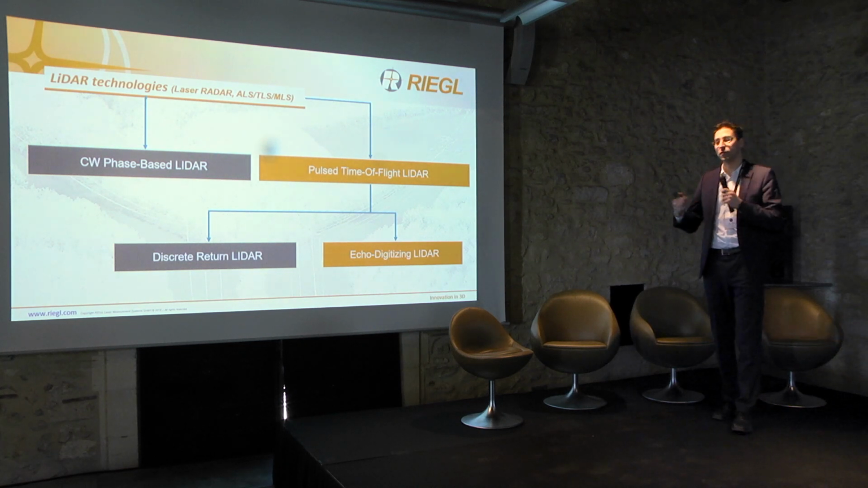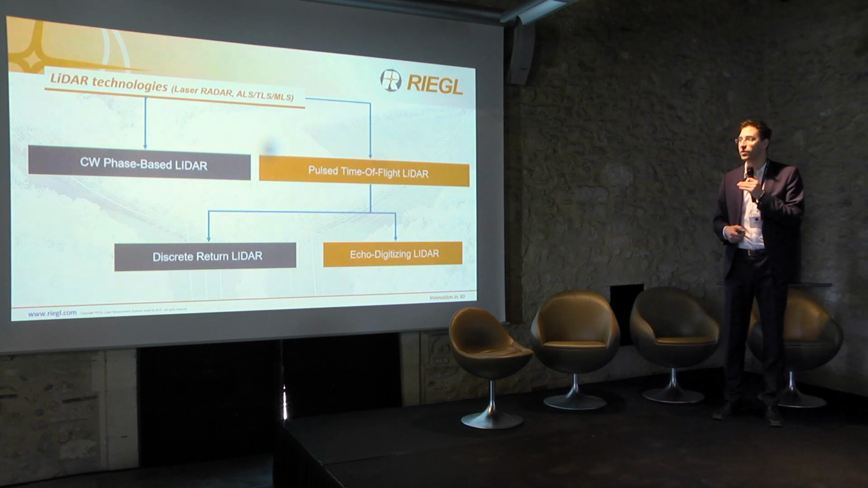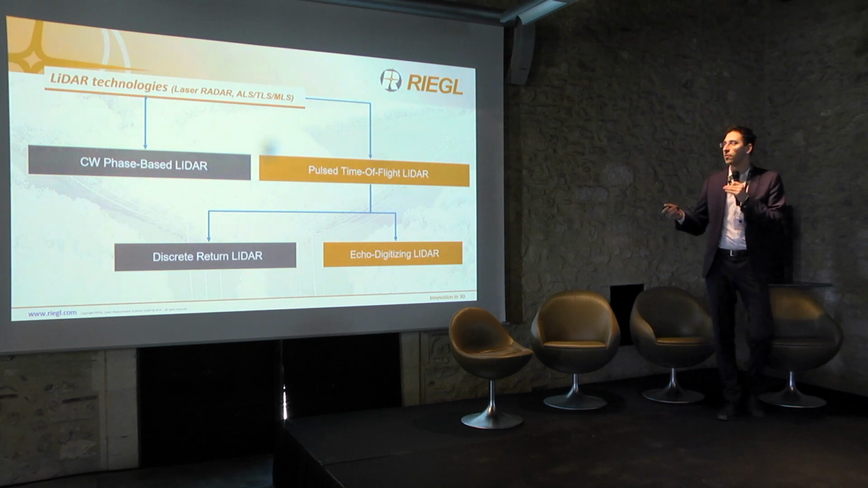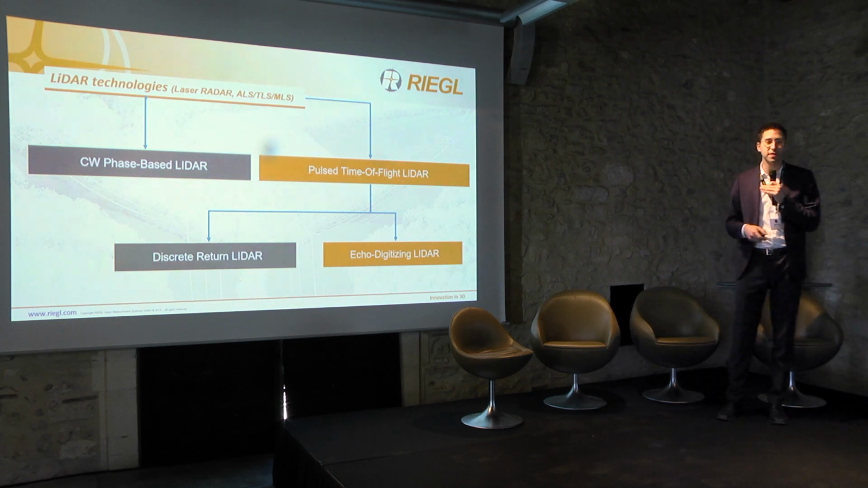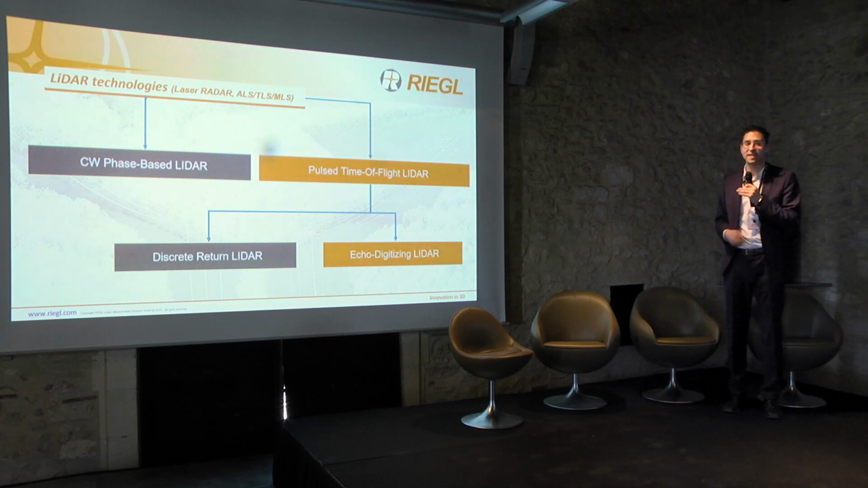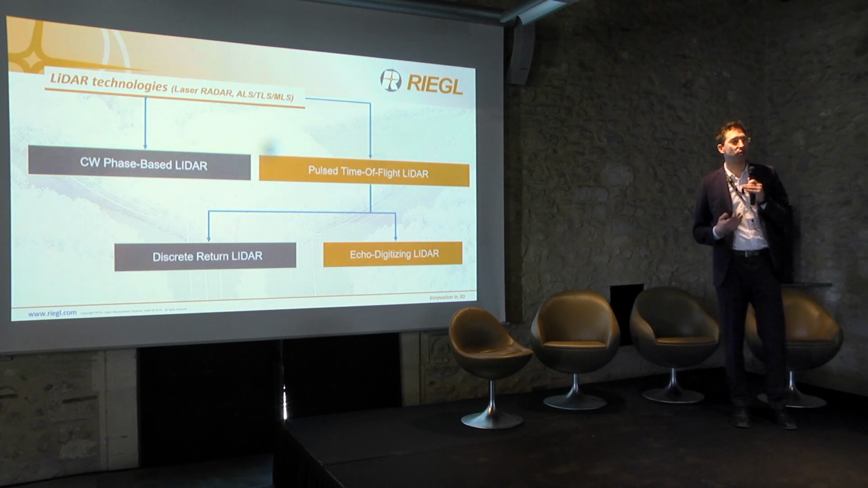We started with airborne scanning, and terrestrial scanners followed. Especially on small ranges and indoor applications, a lot of sensors make use of the phase-based principle. We make use of the pulse time-of-flight system, which is very good for long-range survey.